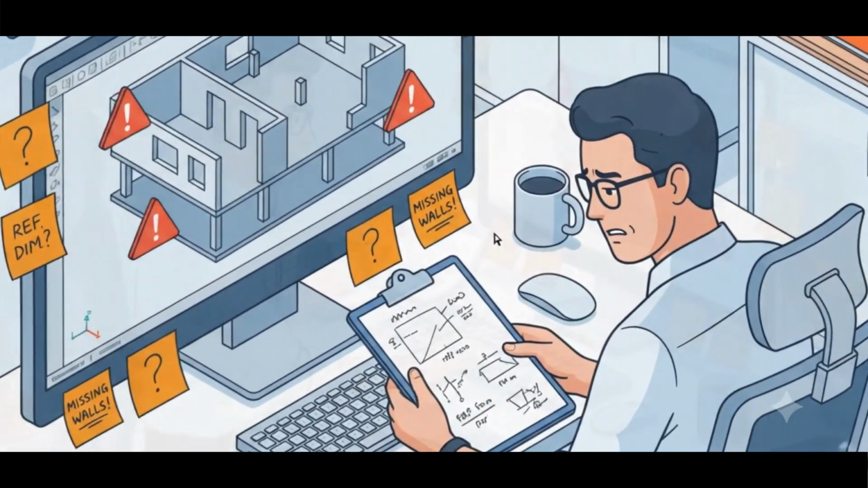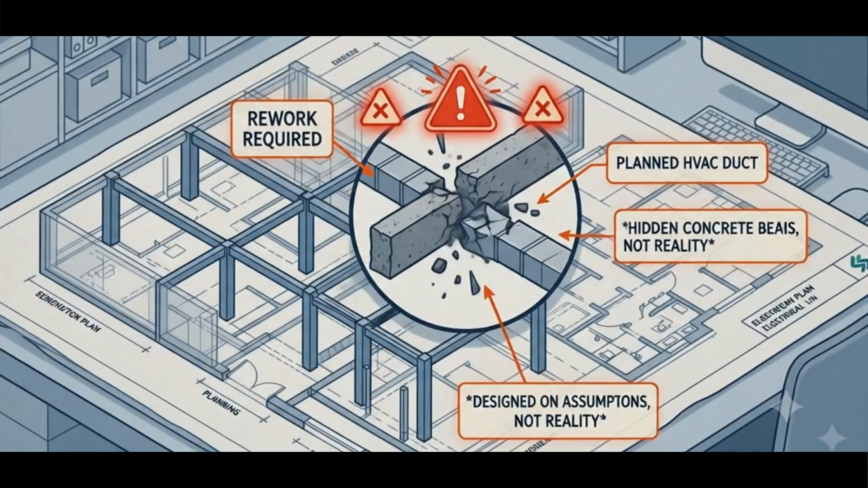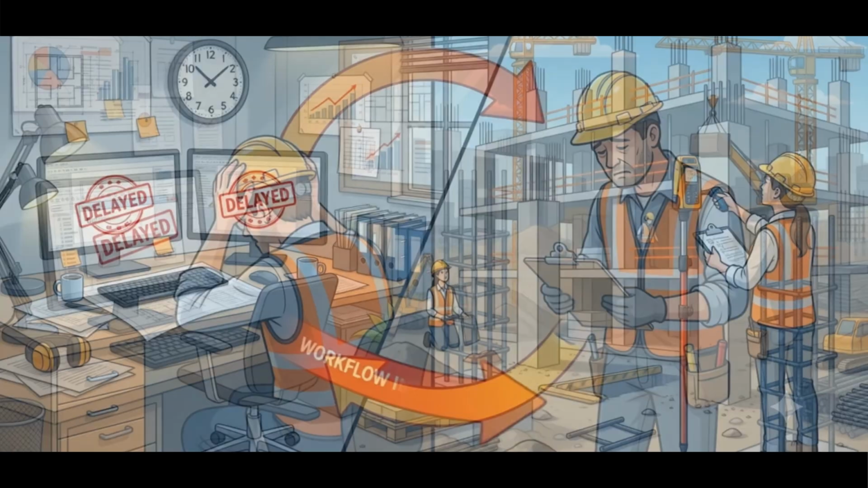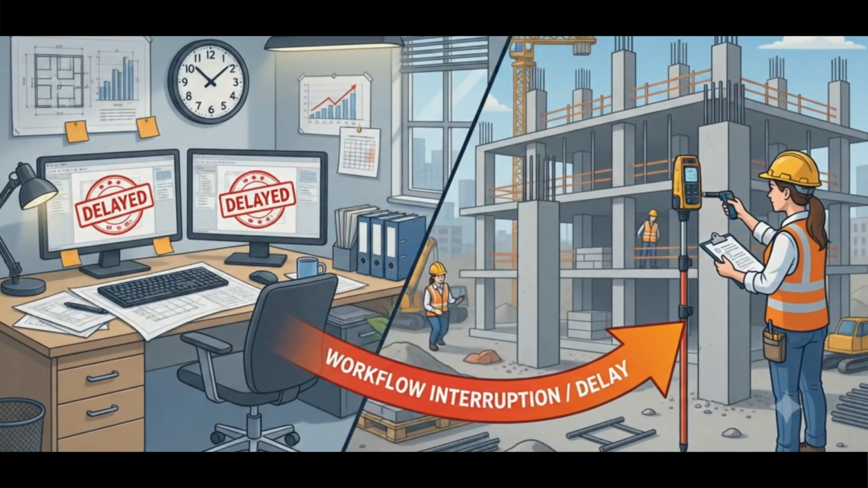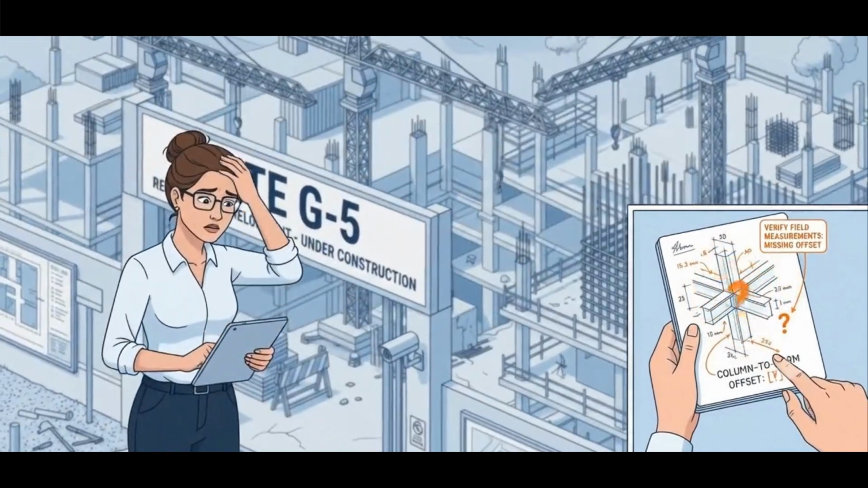These manual assumptions lead to disastrous clashes during construction, like a hidden concrete beam destroying your vac layout, causing expensive delays and rework. Inevitably, this forces you to make frustrating, time-consuming return trips to the site, just to re-verify a single wall. There is a better way.